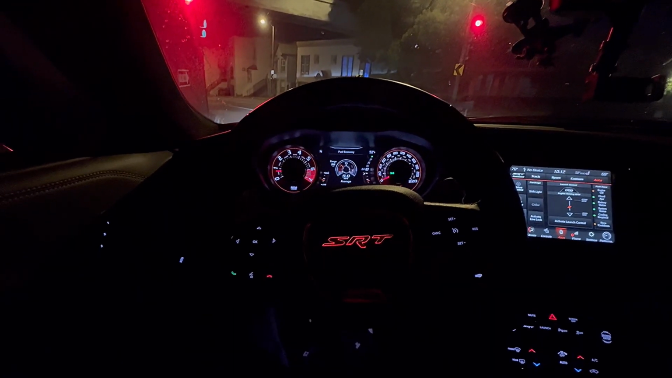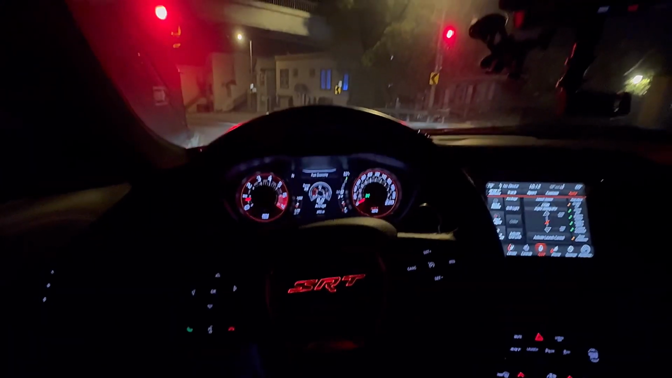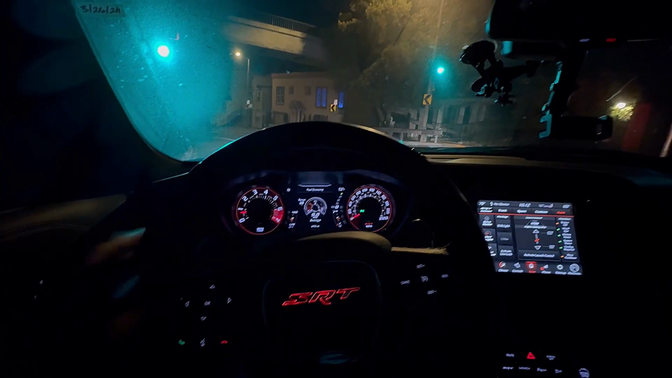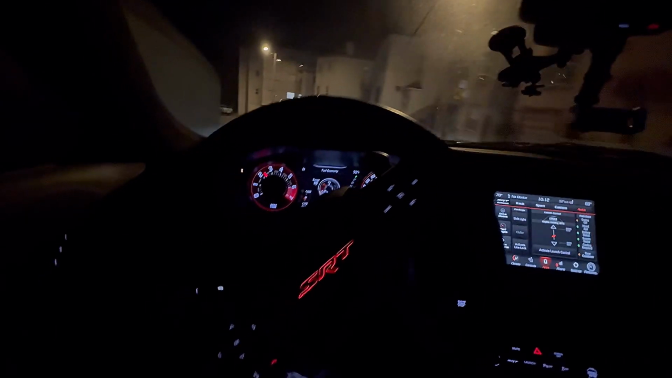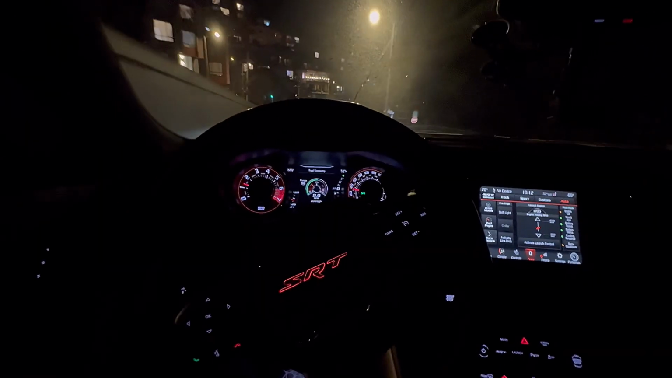This is the cat right now. I got it on auto. I ain't got it in sport mode. If y'all want me to put it in sport mode, the next video, I will. This is the first time doing it, you know what I mean? Let me know what y'all want to see in these videos, and I'll do it.